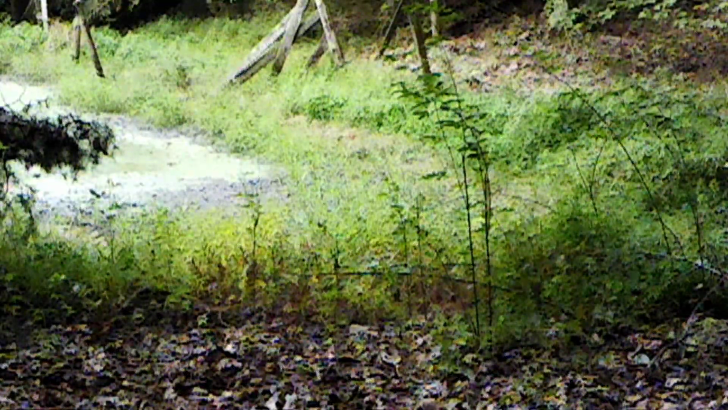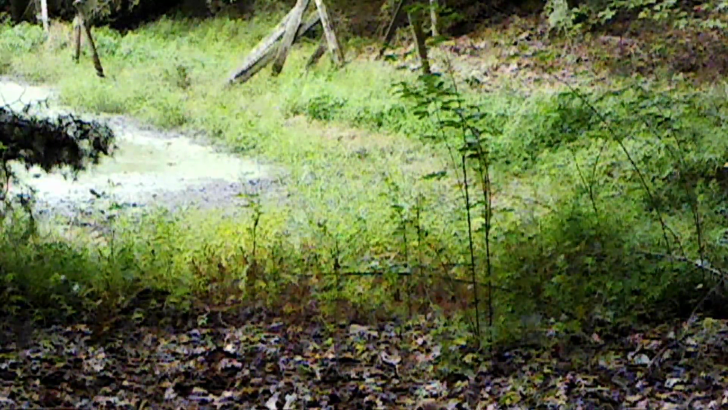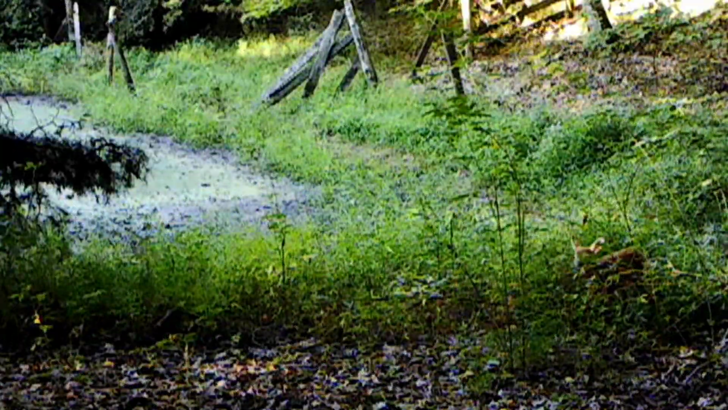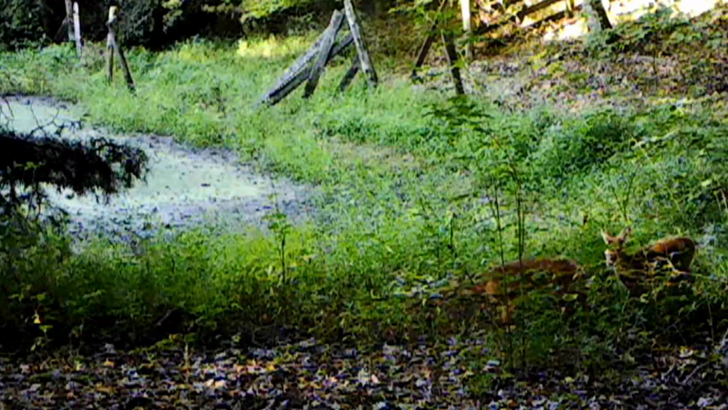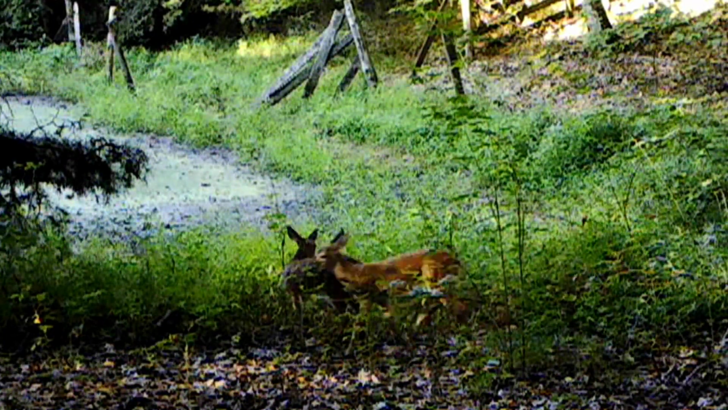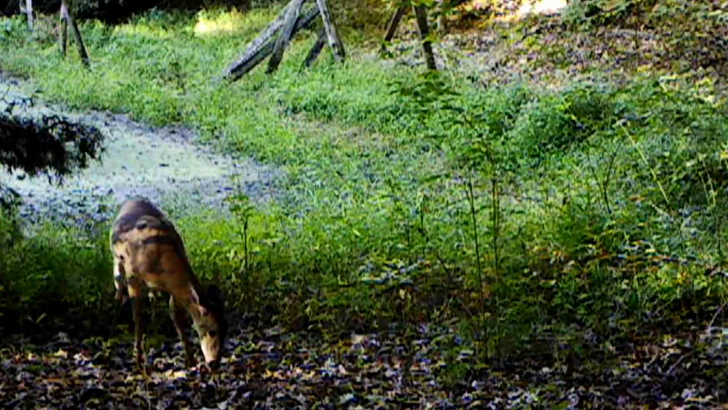Back at the pond, them deer's loving that pond. A lot of action at the pond this week. What? They can sure run, can't they? And the little old twins, they still doing good. So is the other pond, the single pond. They all seem to love this old pond.